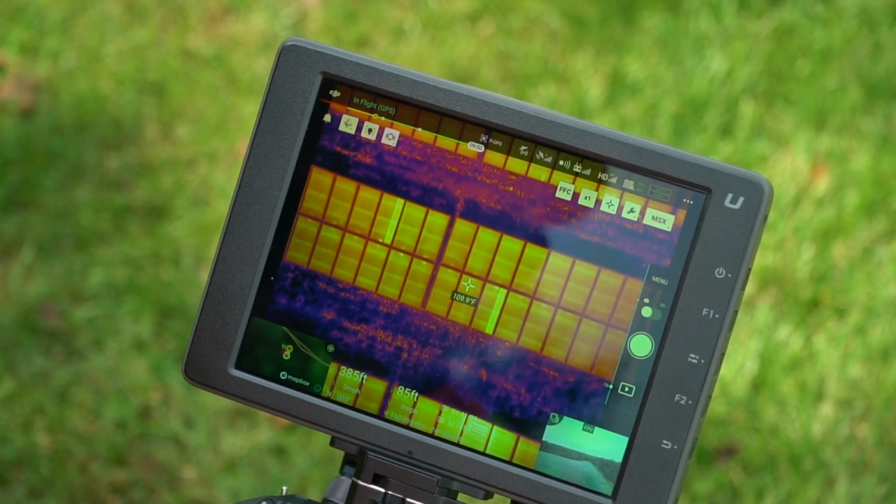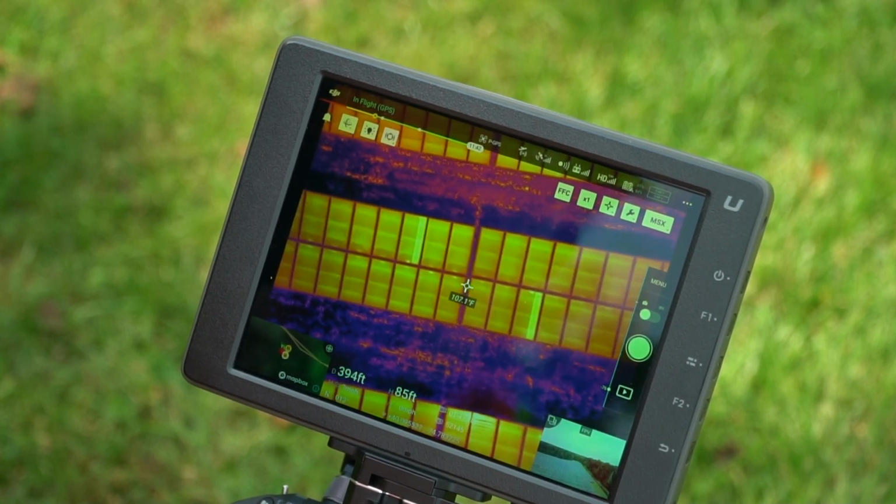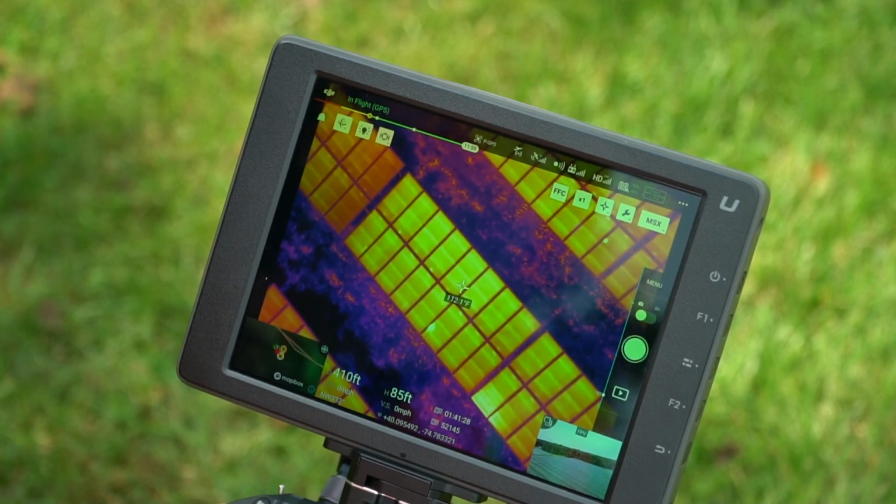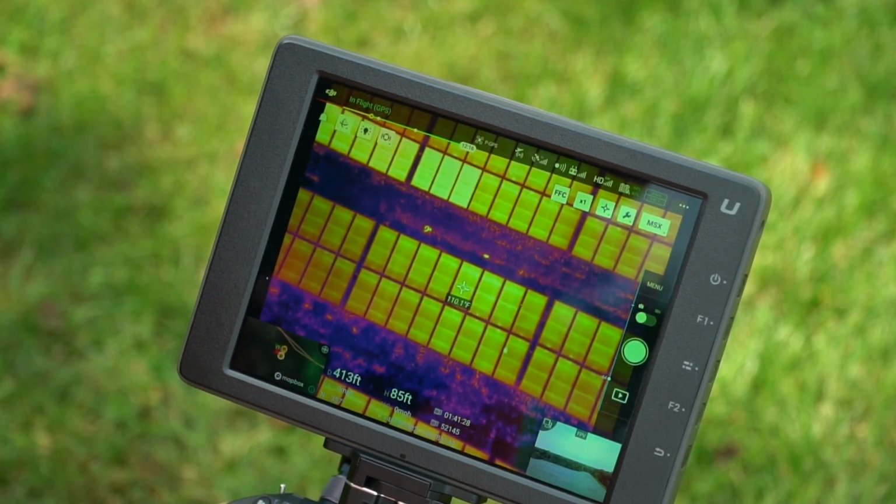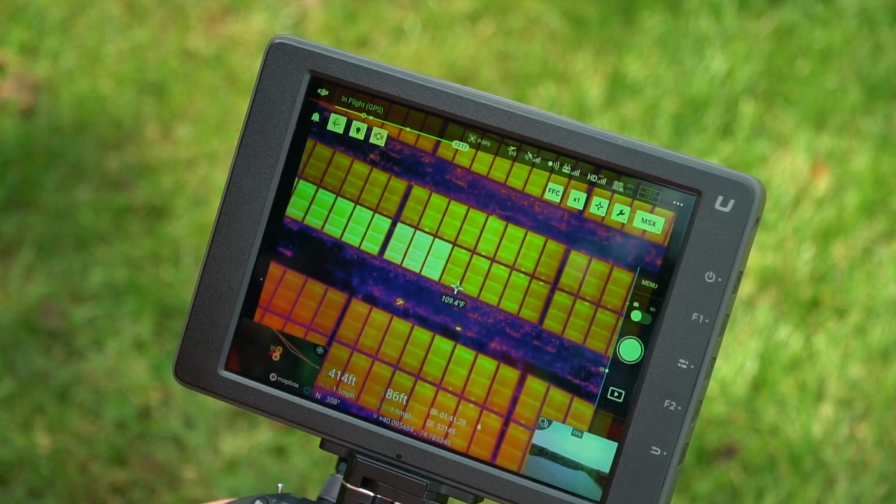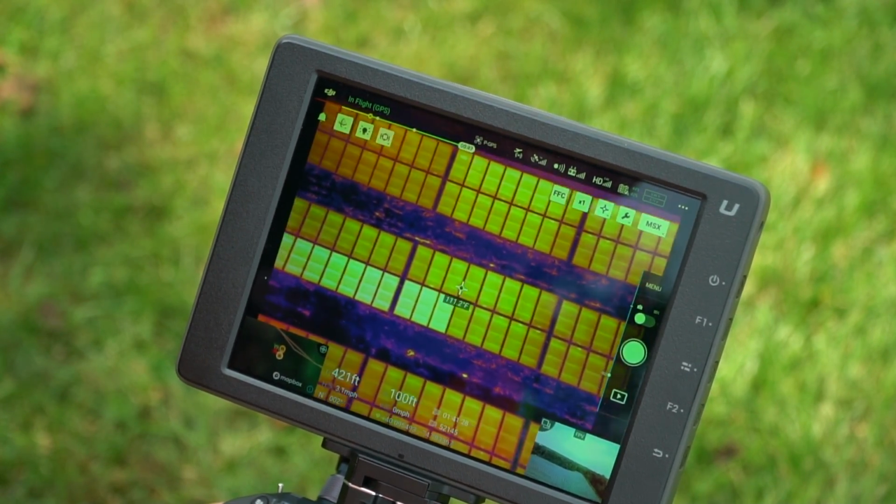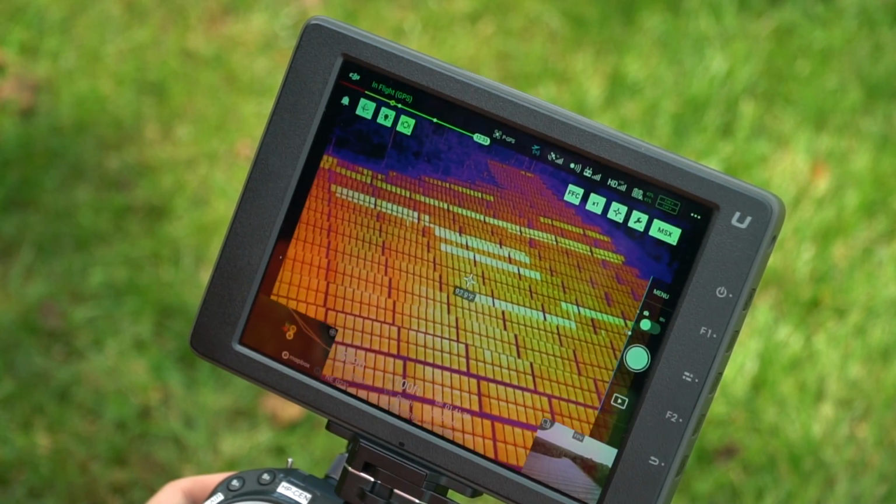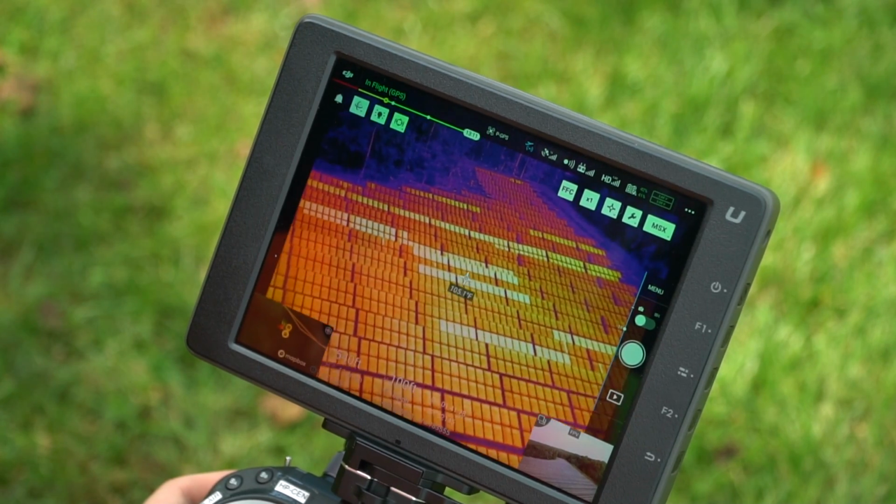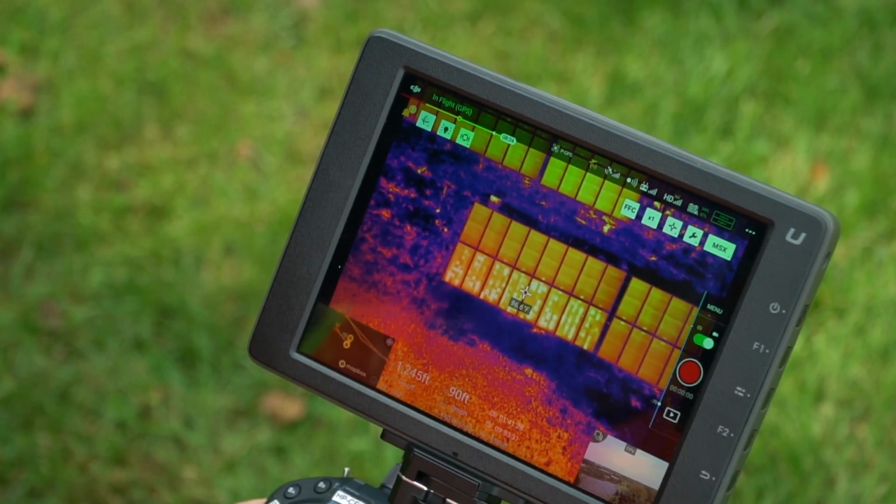Okay, so 84 feet. We see some of these diode faults right here. And you can see, as I move the drone around, the reflection of the sun, how it shows up on the panels a little bit. Up here, if I get the correct pitch angle, I need to do that on the camera. So closer up, some panels that have some issues over here. And then if I go fly back towards the top area, which is where most of the problems are, it's just a minefield.